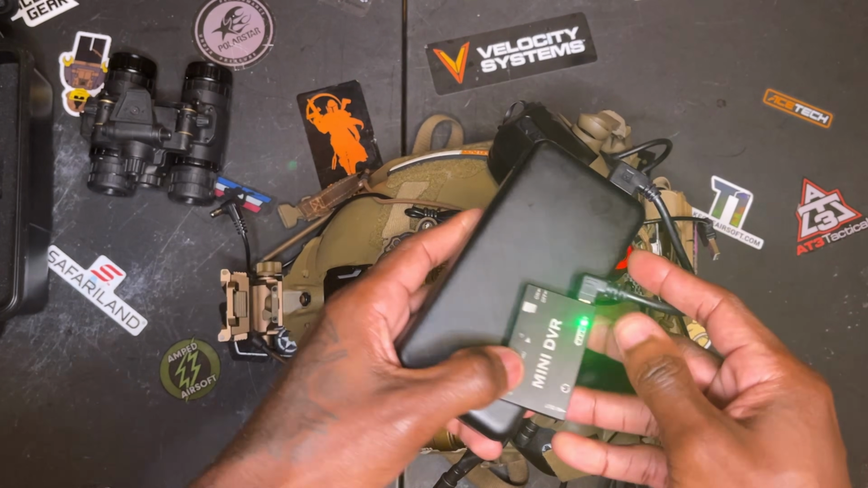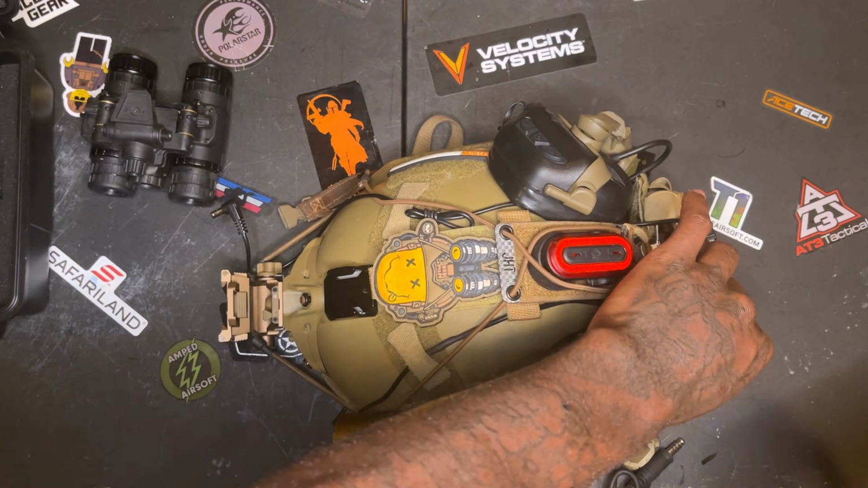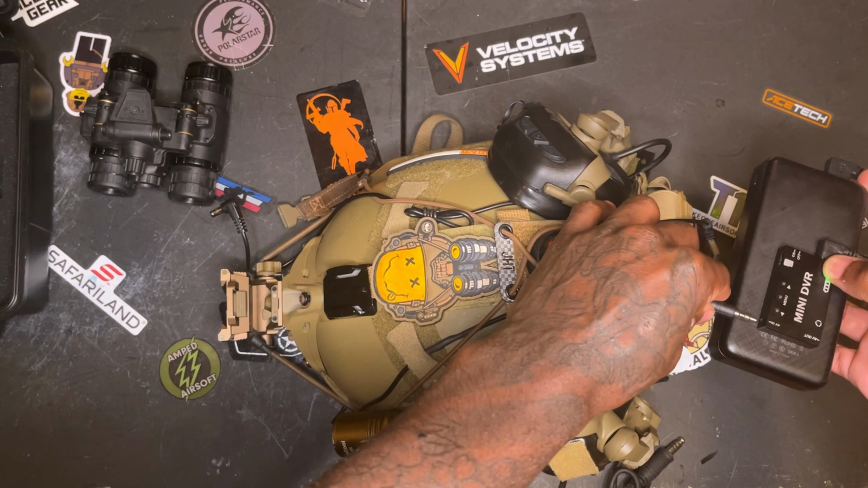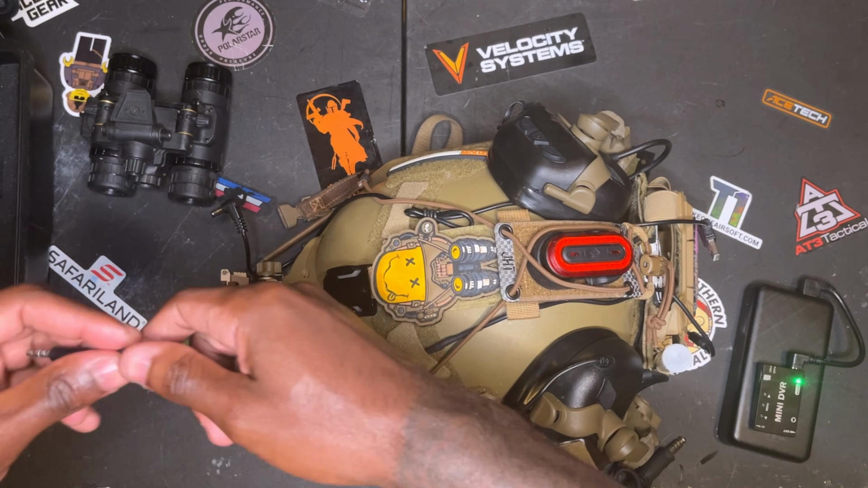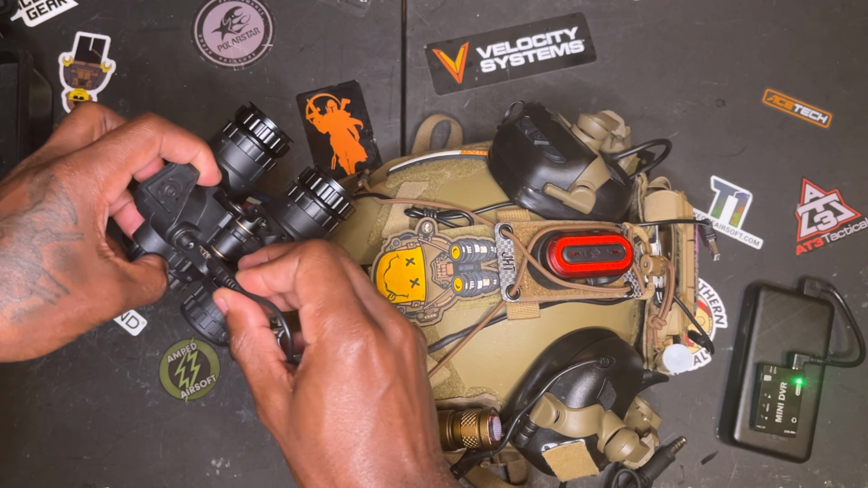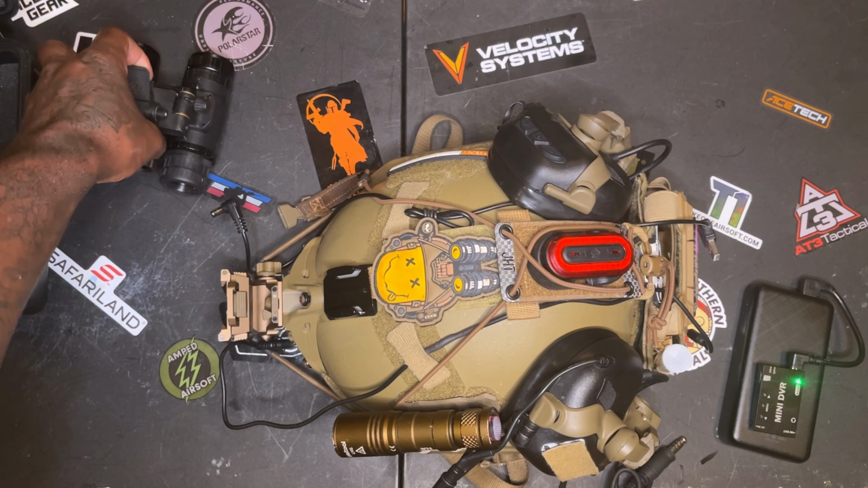Looking at the rest of the helmet, I have a metal Wilcox mount that I got off of AliExpress. Gets the job done, plain and simple, easy. The NVG retention lanyard, I have the JHT NVG retention lanyard. Got that off of HRT Tactical. Mounted on top of the lanyard is the beacon light. I found them on Instagram.